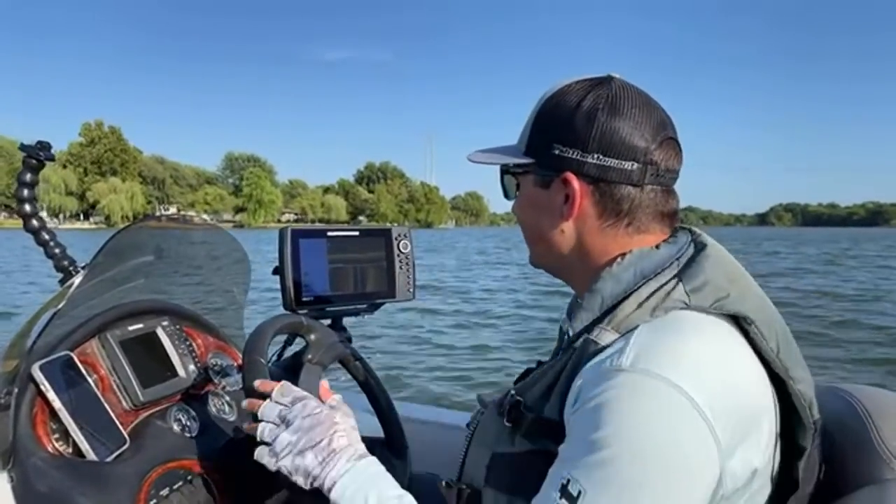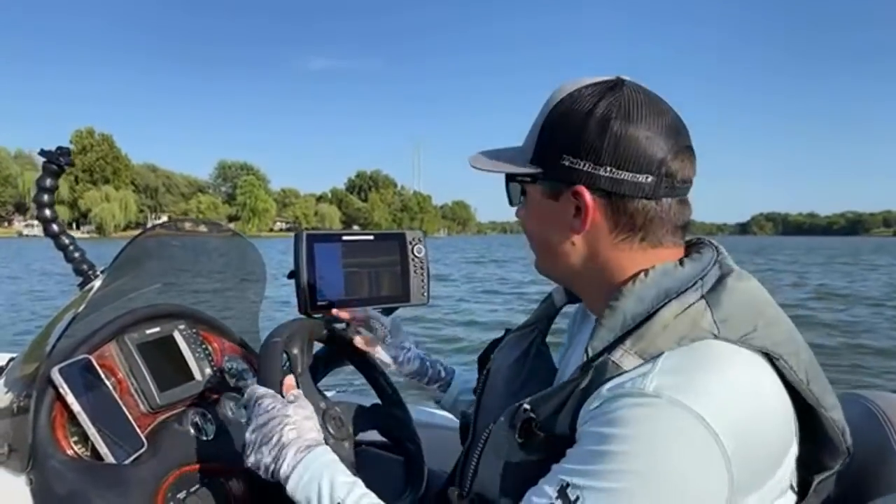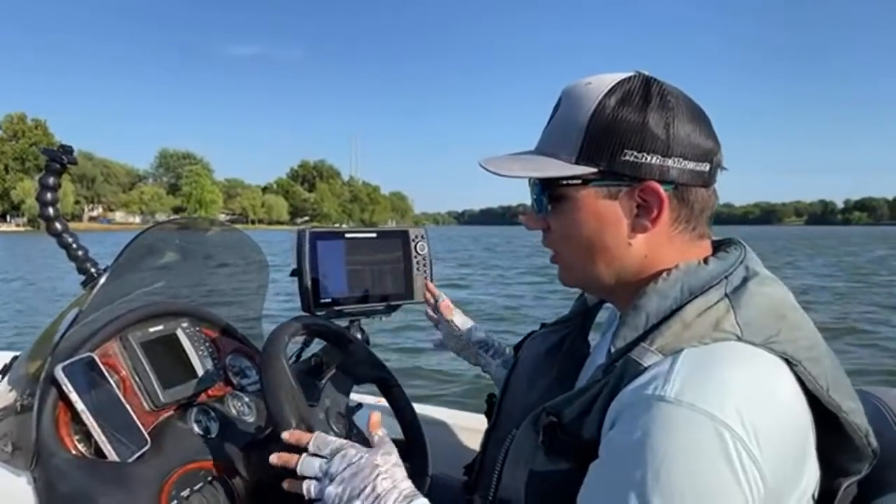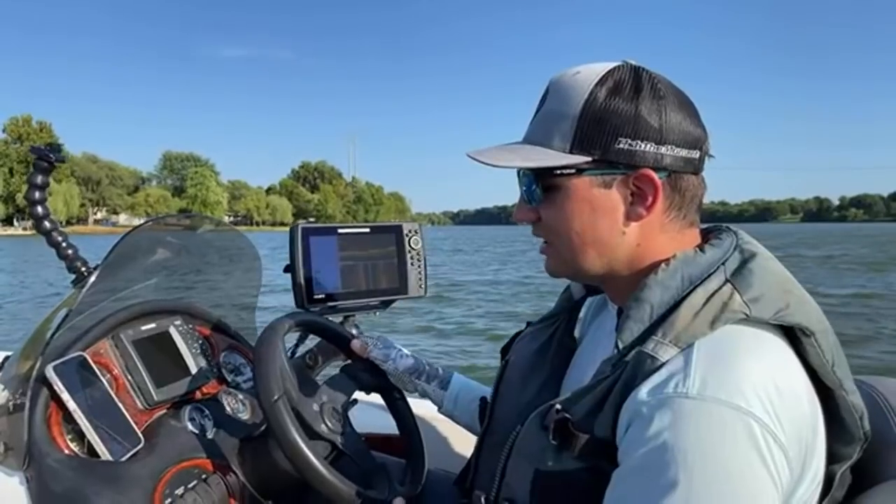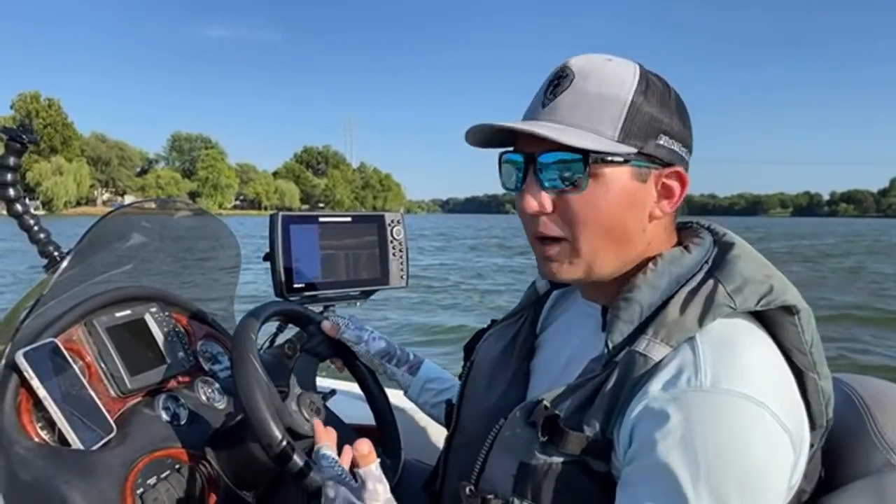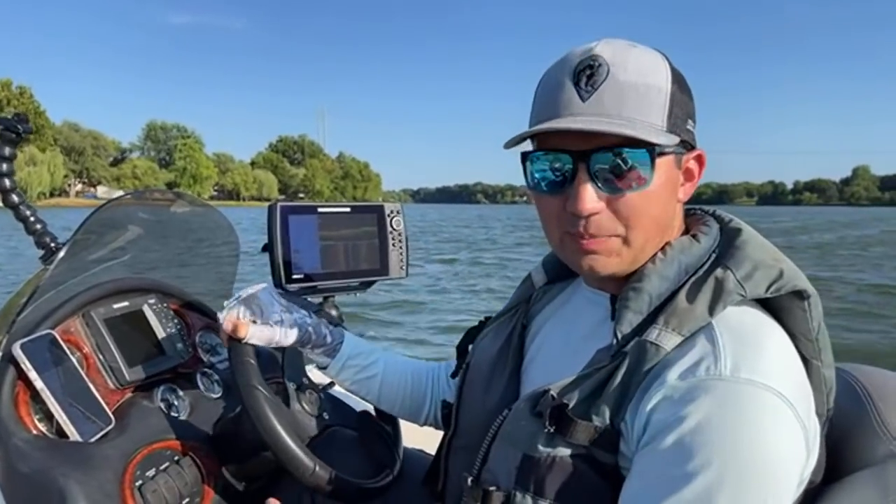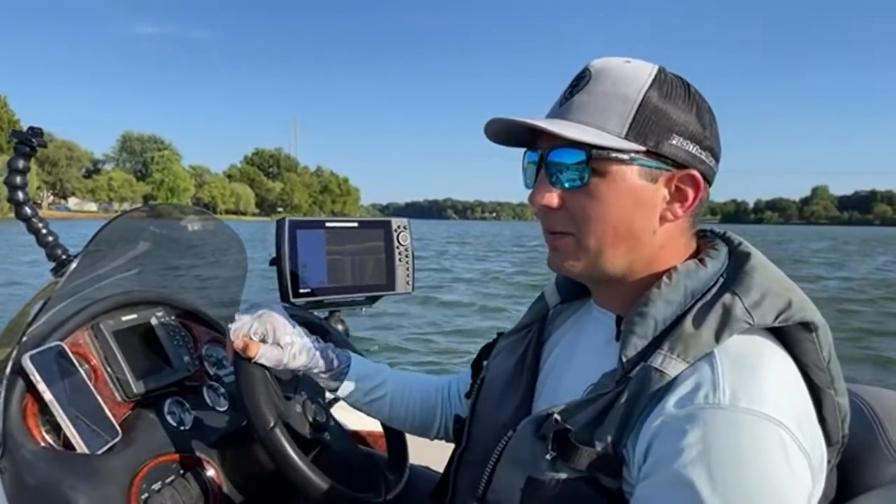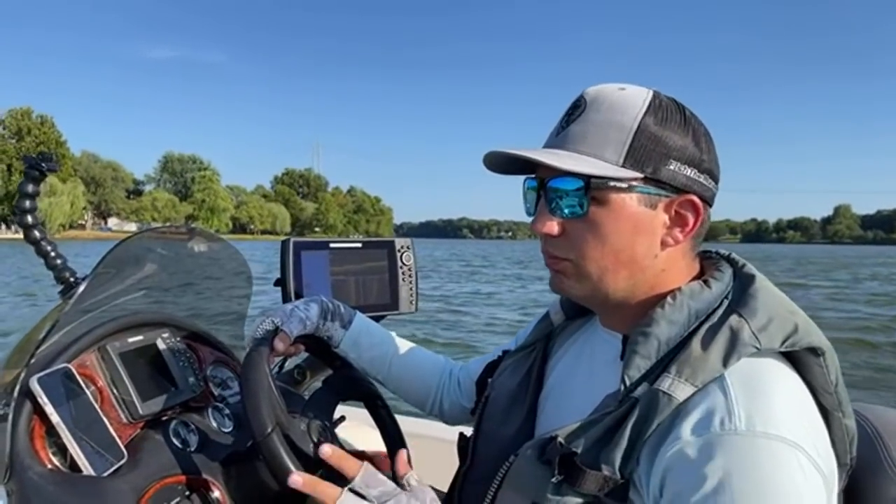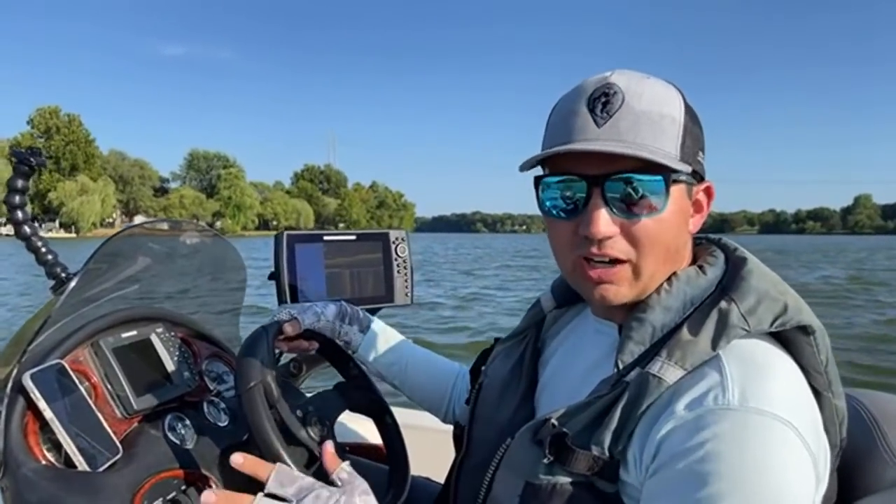So basically I'm just going to start graphing. One thing a lot of guys don't realize is that when I go on the lake, I spend a ton of time graphing. I probably spend 50 to 60% of every fishing day graphing. So if I'm out on the lake for 8 hours, I'm going to spend maybe 4 to 5 of those 8 hours graphing.